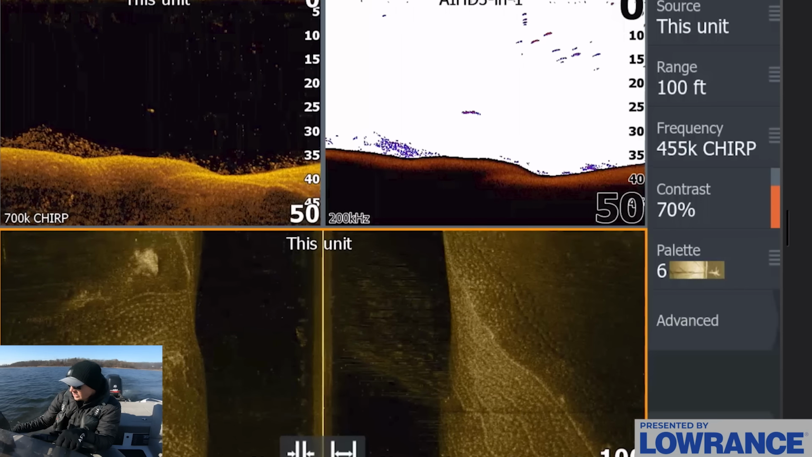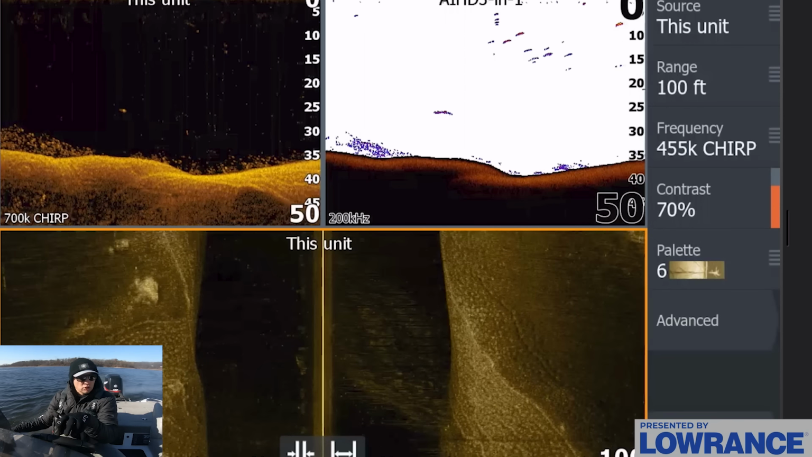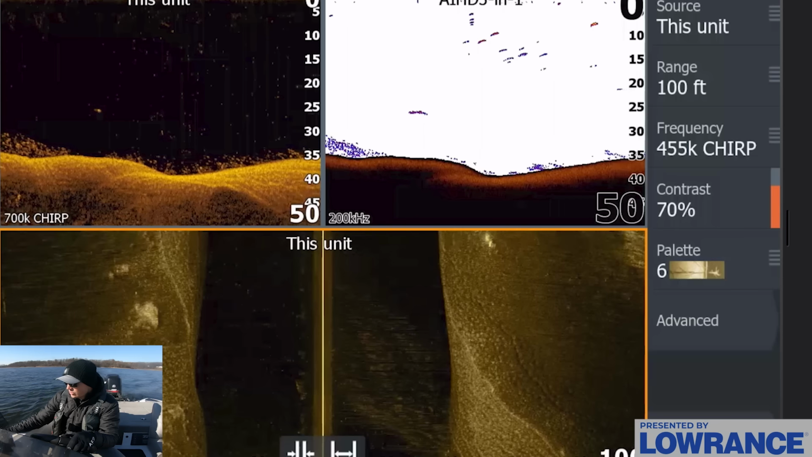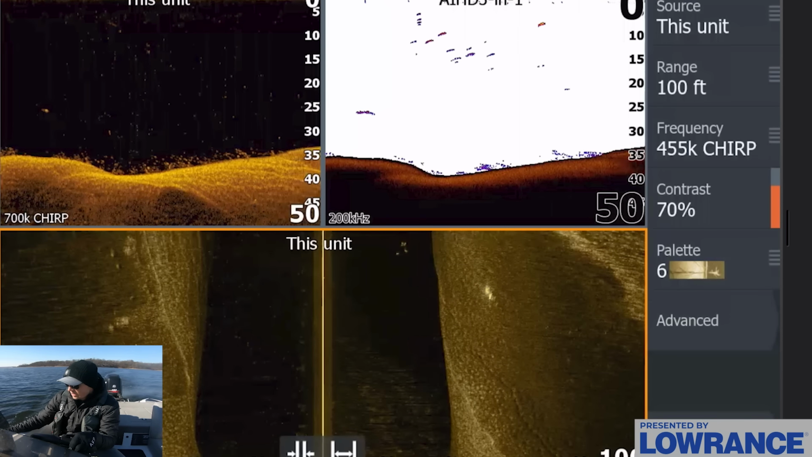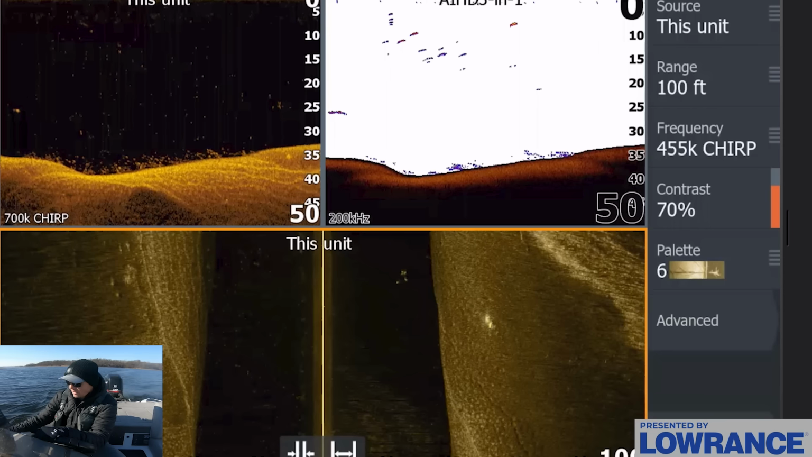I like the fact that we're seeing some of those bigger gizzard shad. Those dots, again, are more spread apart in those shad balls. And usually when you get around bigger gizzards, you're going to find bigger fish. That's not always a guarantee, it's just sometimes what goes on.